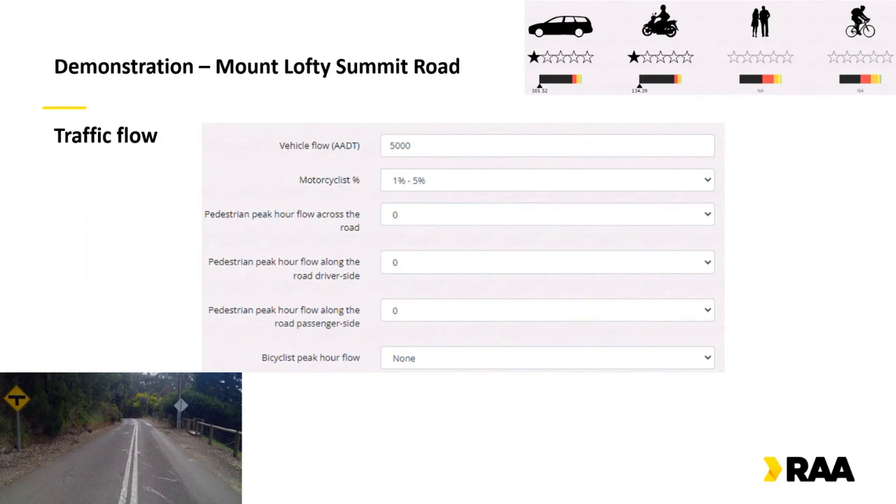We can look at the traffic flow next. This is an important factor, and this is what decides whether it generates a star rating for pedestrians or for cyclists. First off, I want to change the traffic volume to 950 vehicles a day, which is more accurate for this road. And I've added in a cyclist flow as well, because we know this is a popular corridor for cycling and motorcycling as well. The most important thing when using the demonstrator here is just to acknowledge the fact that there are cyclists or motorcyclists or pedestrians, which I'll leave off for this example because it's not generally a road for pedestrians.